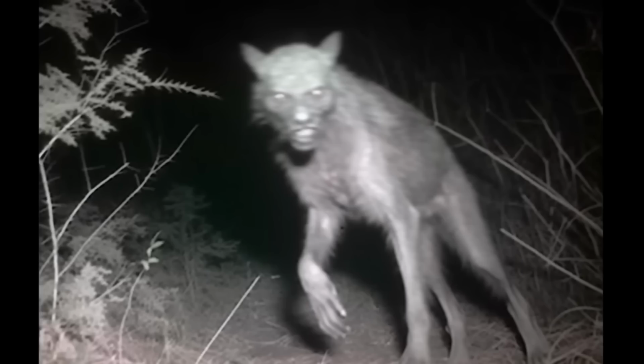But that is not all. Look at its face. It almost looks as if it does not have a snout, almost as if we are looking at a humanoid face. Especially the teeth. They are not sharp as we'd expect in a wolf. They appear to be human-like. I have no idea whether this is a camera glitch, a deformed wolf, or truly a werewolf. What do you think?